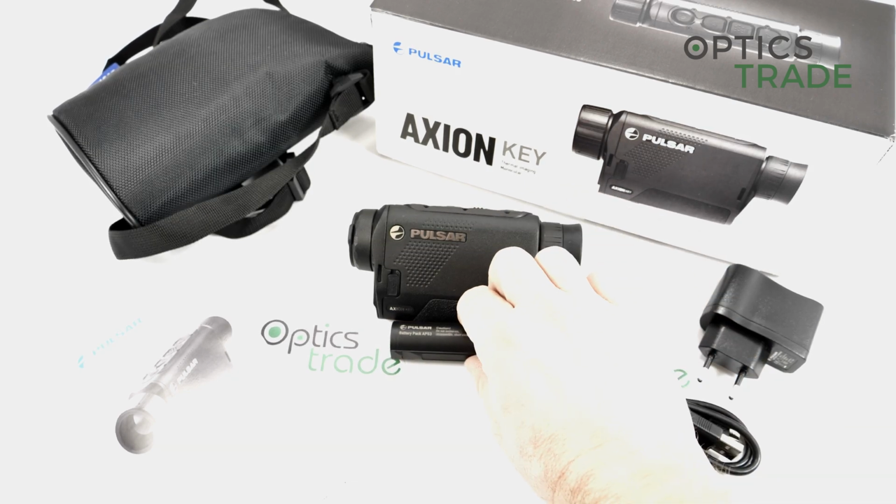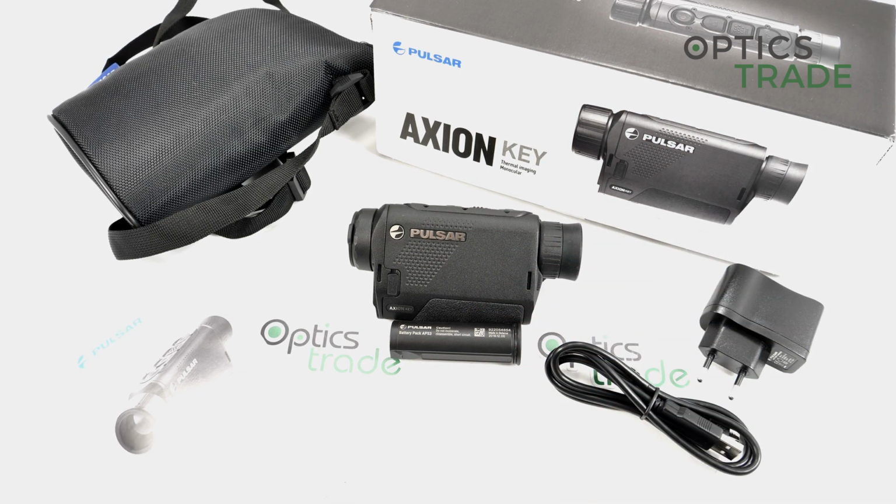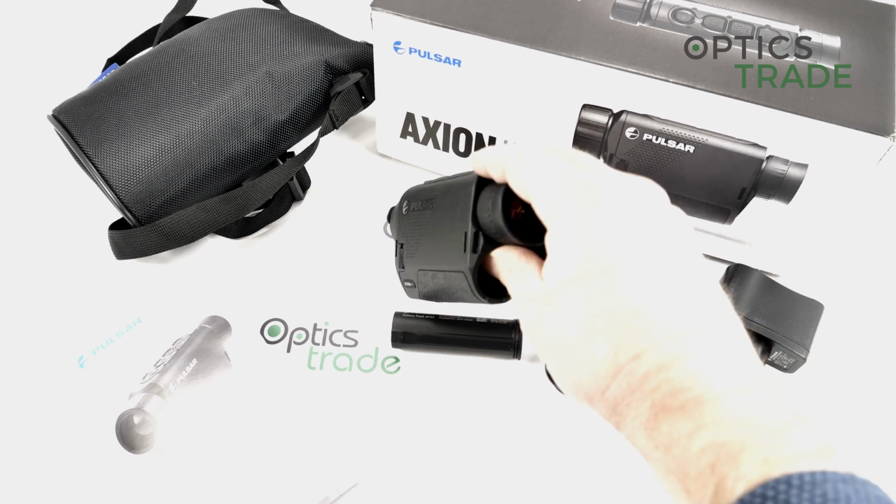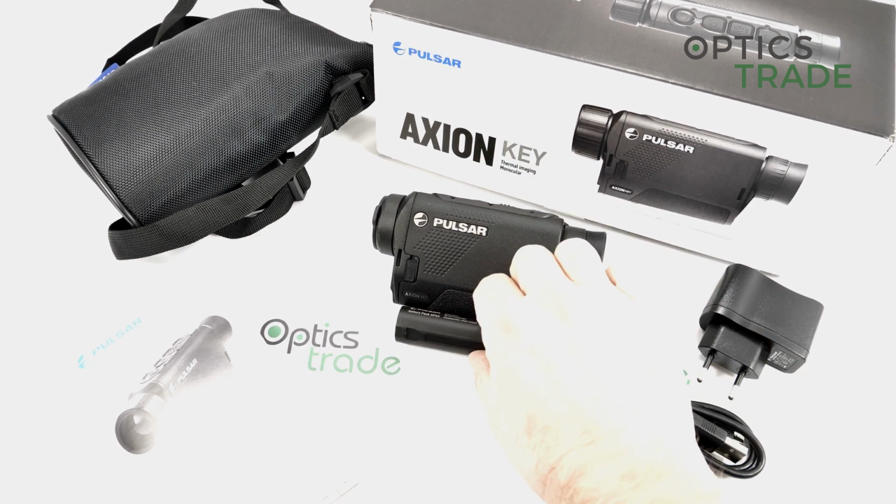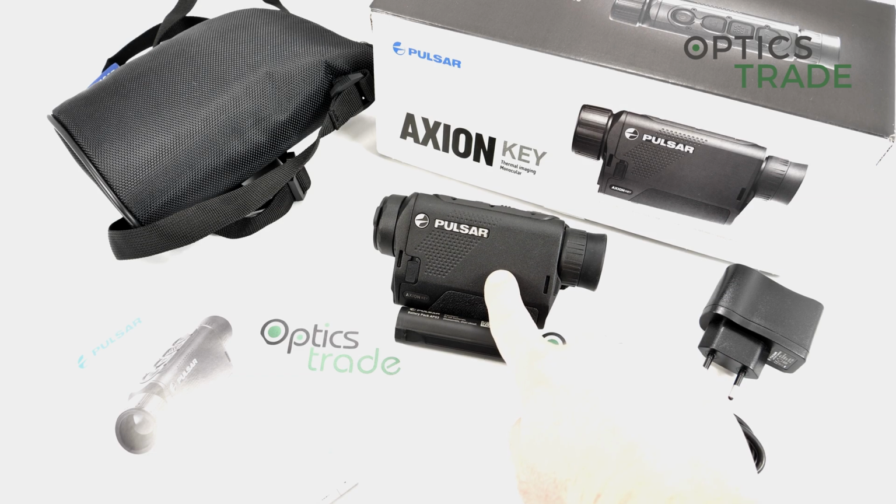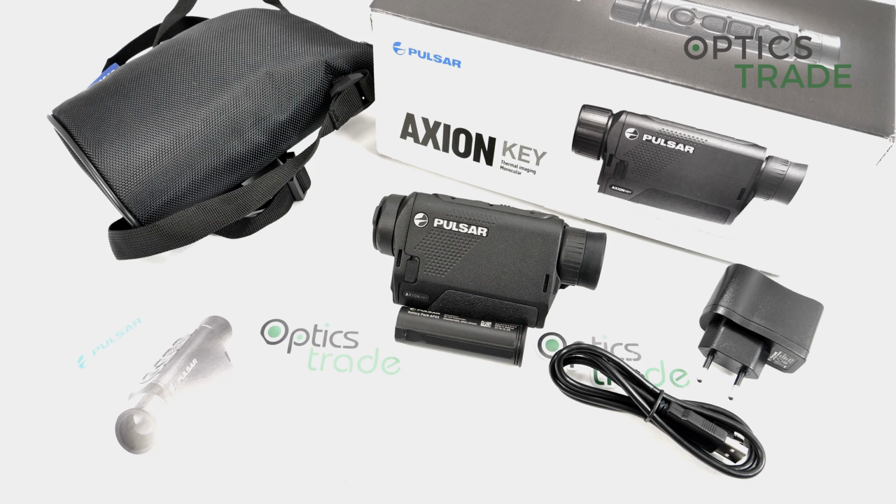So this device can function, like we said, in really moist conditions, in the rain and so on, but it also works in a wide temperature range. It works all the way from -10 to +40. -10 because of the display. If the display were of AMOLED type or any other type, it would work even lower. So the normal Axions, the Axion XM38 for instance, work even under -25. But the Axion Key models, which have the LCOS displays, work only until -10, which I still think is more than enough for the majority of hunters.